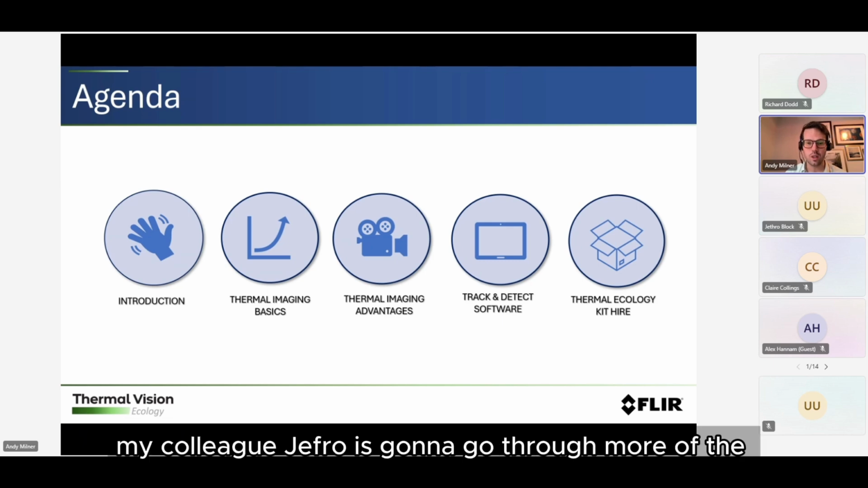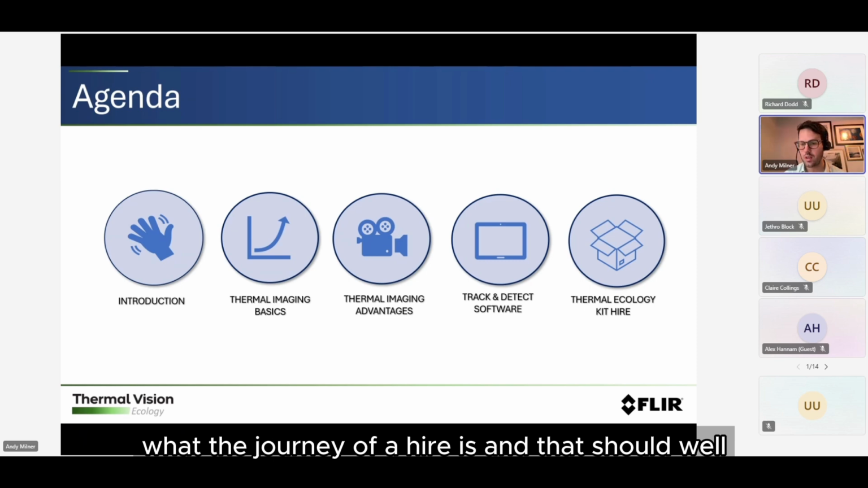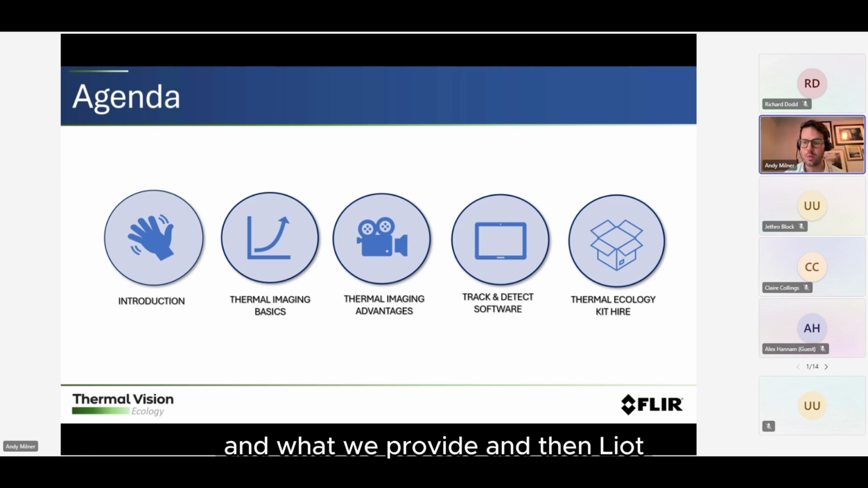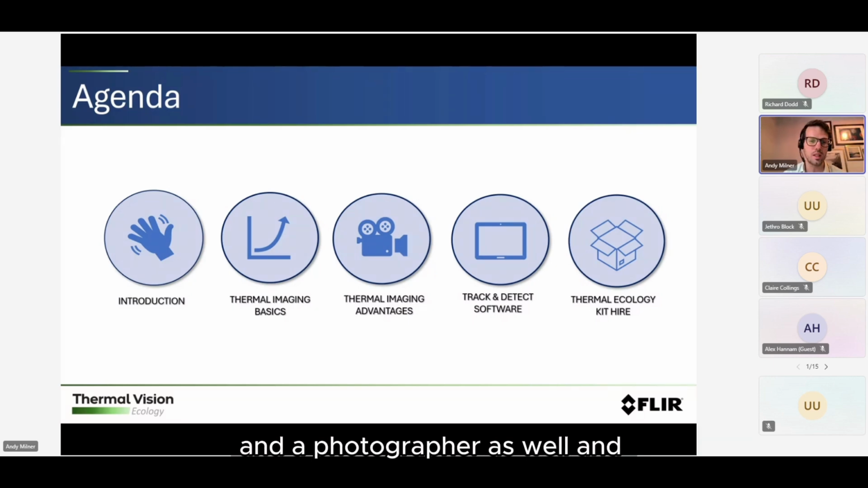After that, my colleague Jeffro is going to go through what a hire kit would look like and what the journey of a hire is. I'm sure it won't answer all your questions, but it will give you enough information to understand what we're about and what we provide. And then Liat, who's also kindly joined us, is going to add her expertise as an ecologist and a thermographer, and give her own presentation.